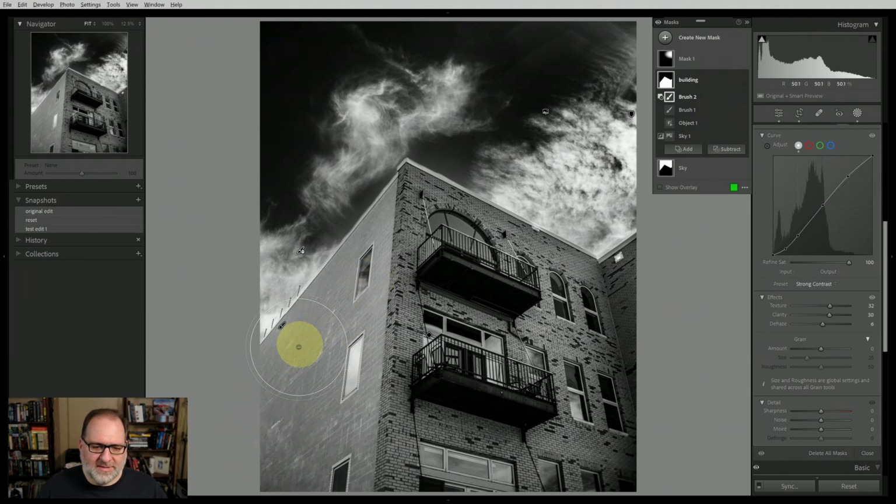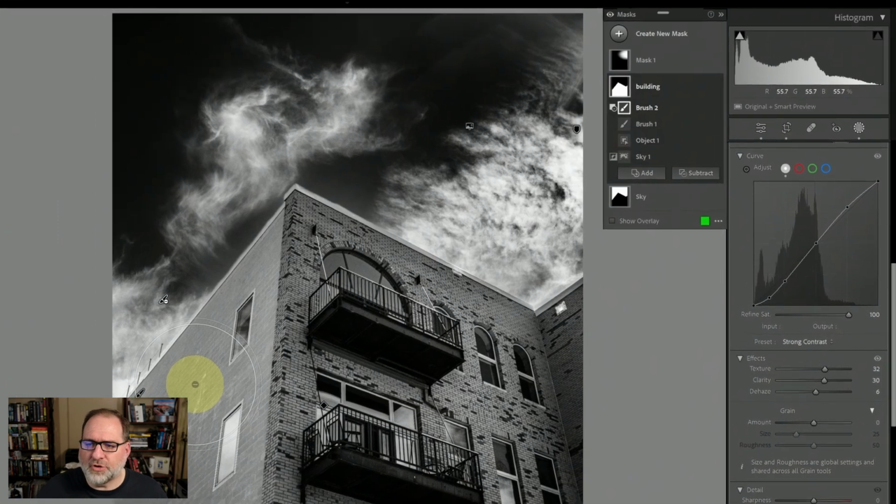Okay, so the image is looking pretty good, but right now I feel that my eye is too drawn to this left side of the building, which is rather bland, and I want to make that a bit darker so that it doesn't draw so much attention. I could use a linear gradient to just draw on the left side, but then that would affect the sky as well. So I want to have an effect on the building, but not on the sky. And I'll show you how I'm going to do that.